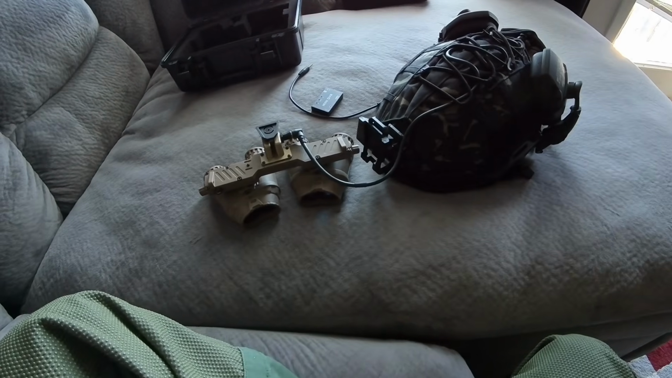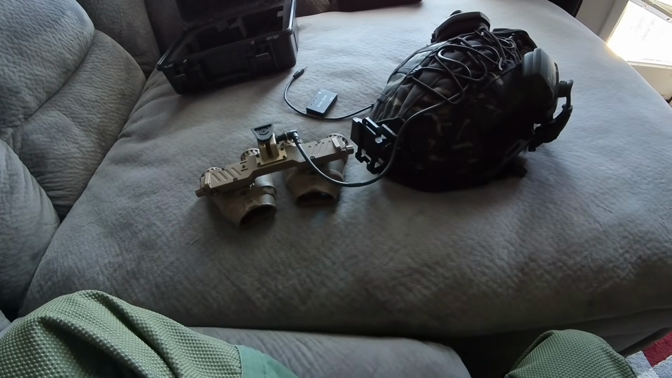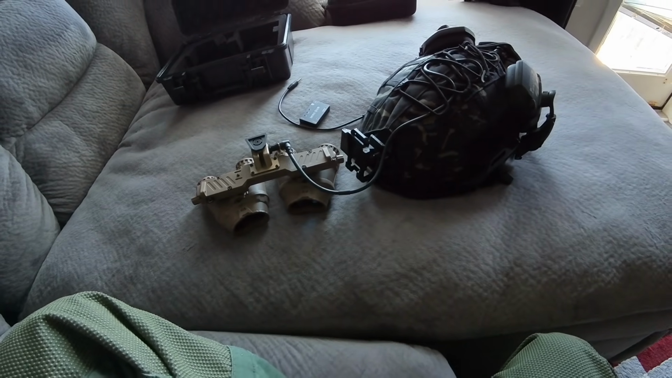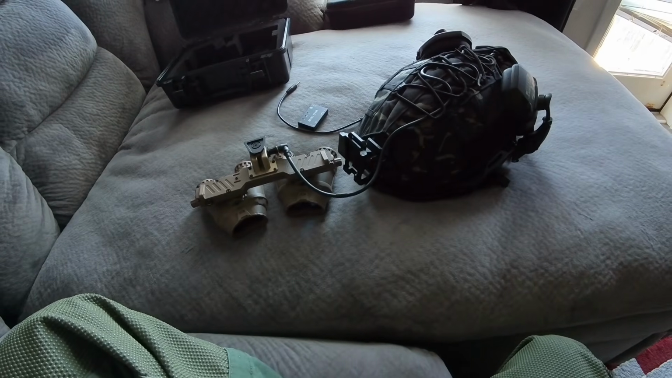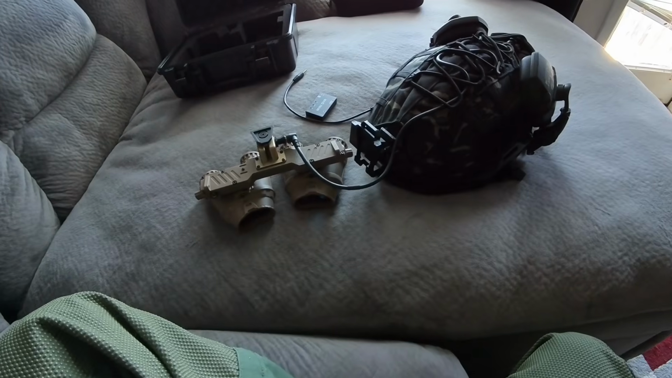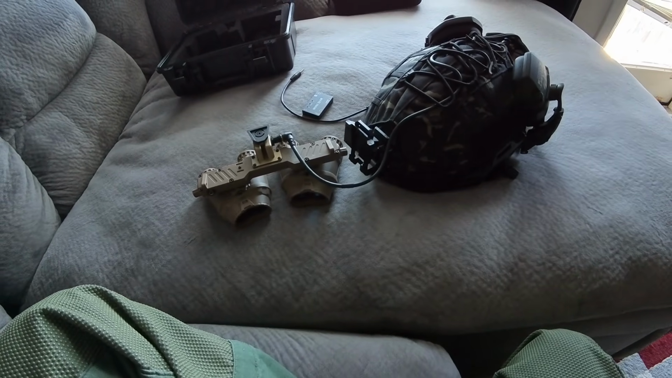If it were $1,000, I'd give it a 5-star. For it to be $1,500 and to have some of these drawbacks, especially with the lag and motion, I give it 3.5. I don't regret buying it, but had I known all this, I'm not sure I'd have spent the money.